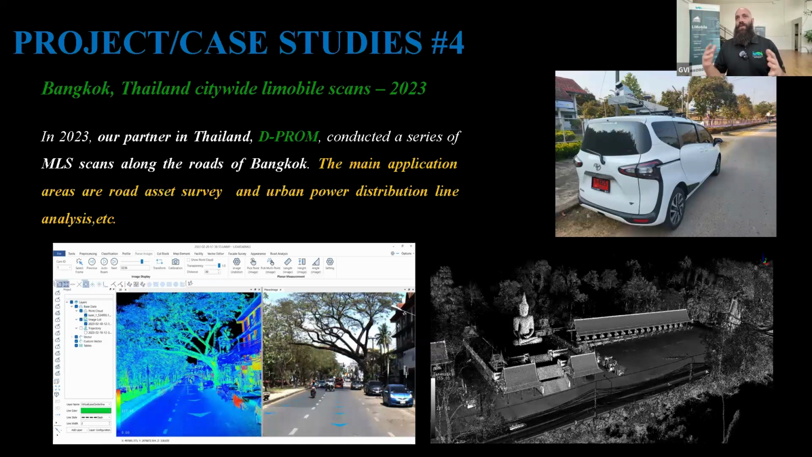So they were trying to make sure these trucks can go through the city of Bangkok, which can be extremely busy, without any holdups or backlogs and backups.